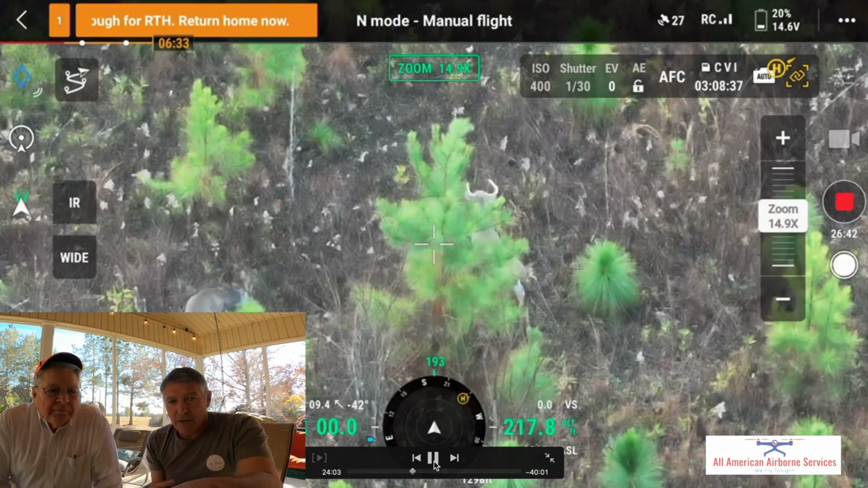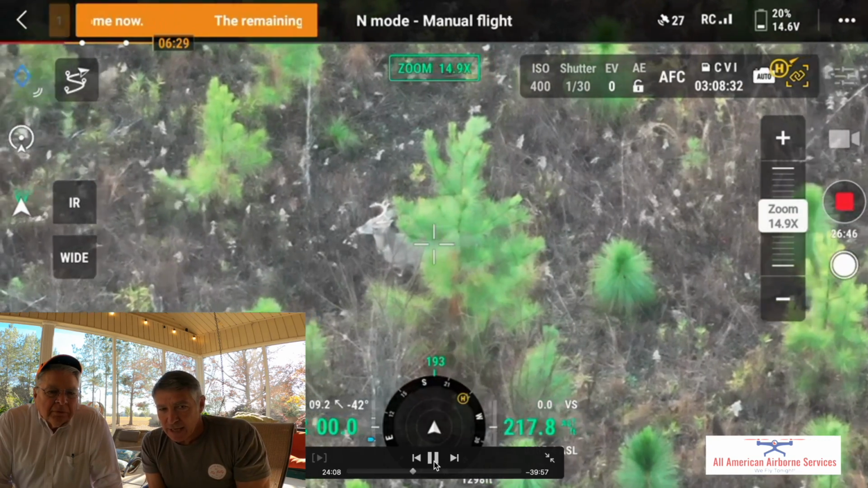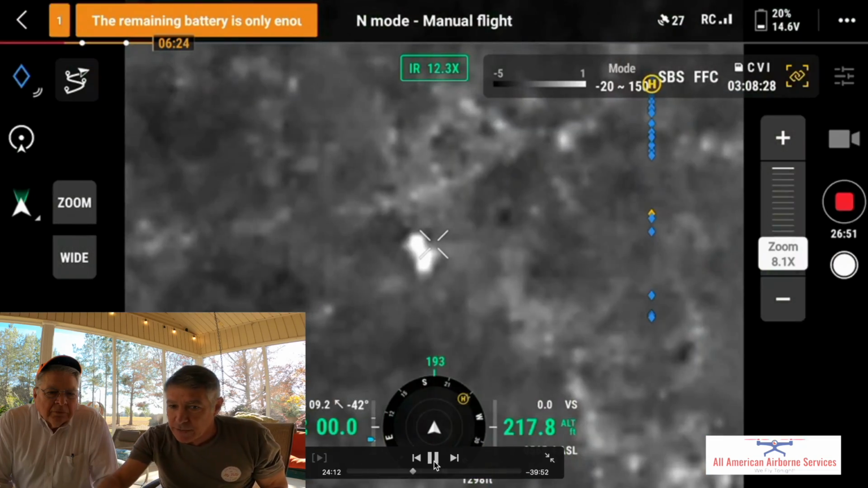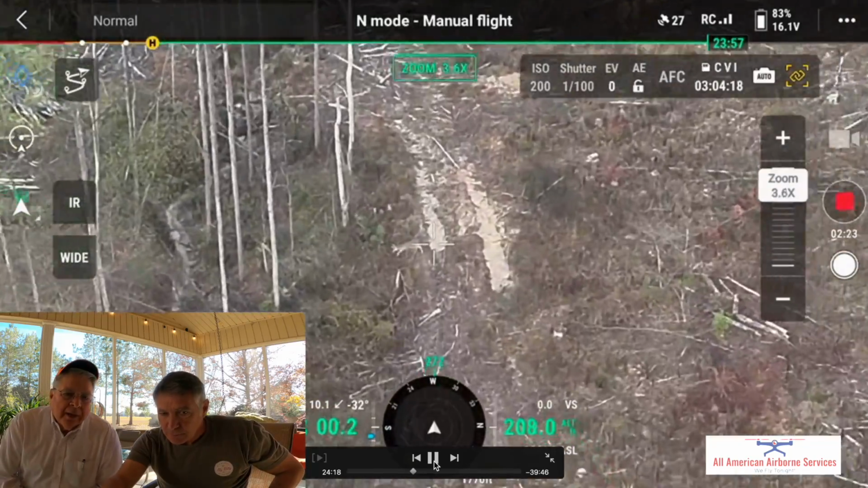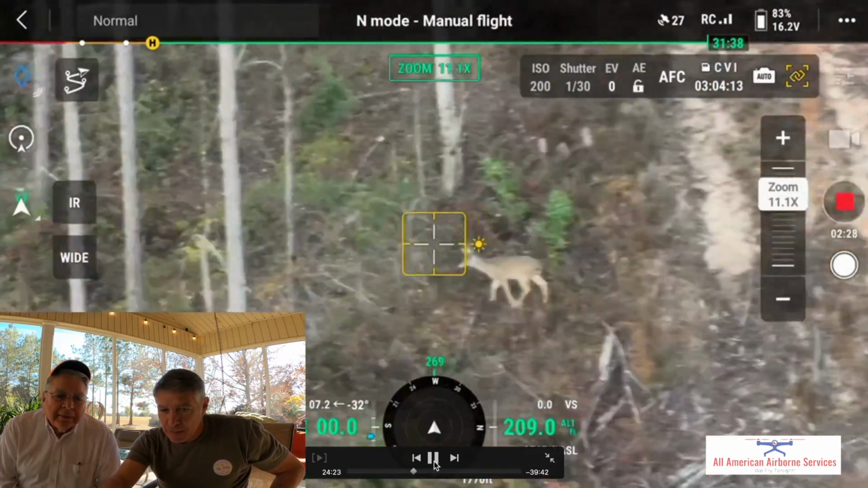So here they're hanging out, and finally he shows some aggression to the little guy, and the little guy takes off, and he no longer follows the doe after this. I come back over here and find him. He's like, she's not ready yet. I'll note her. And so what do we got here?